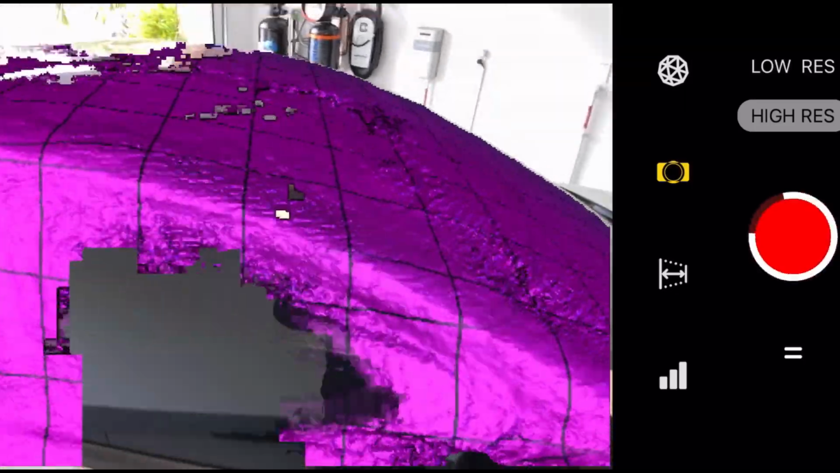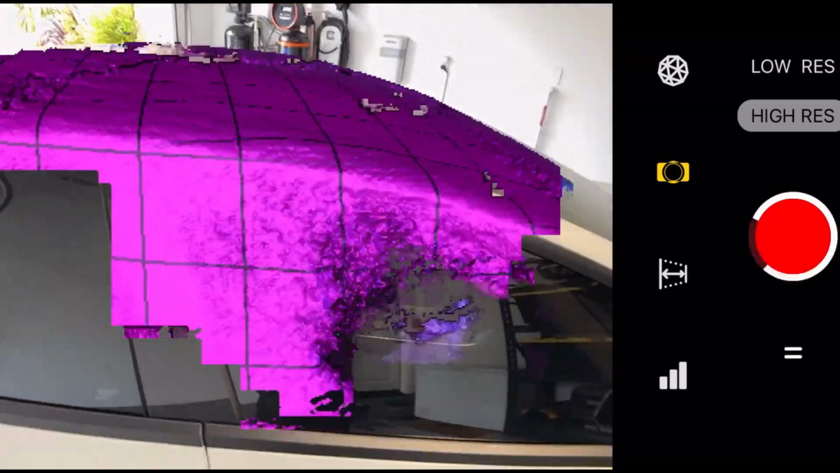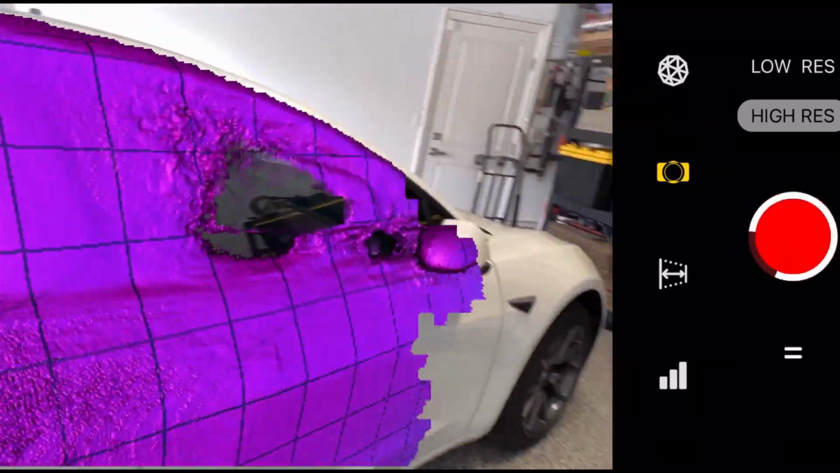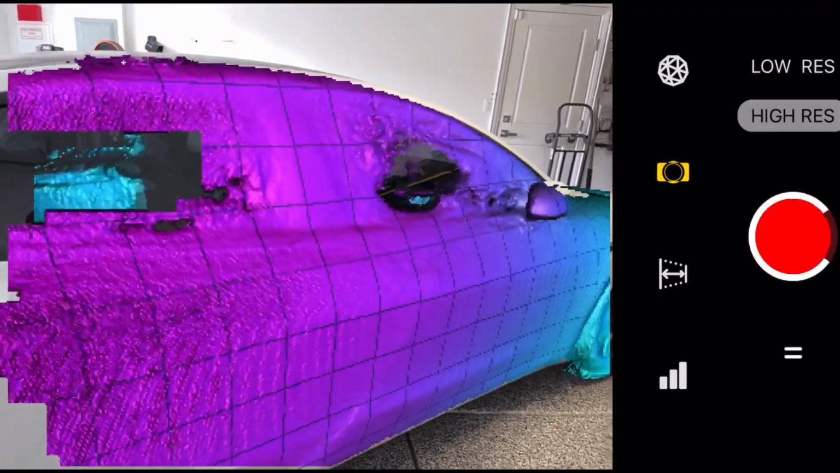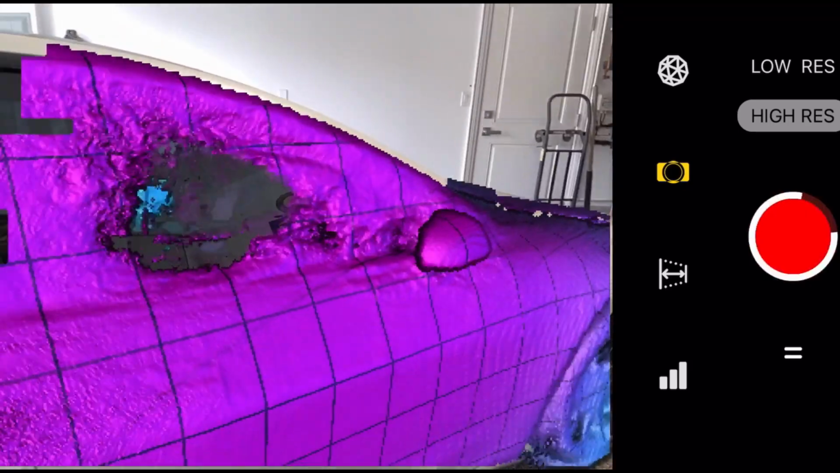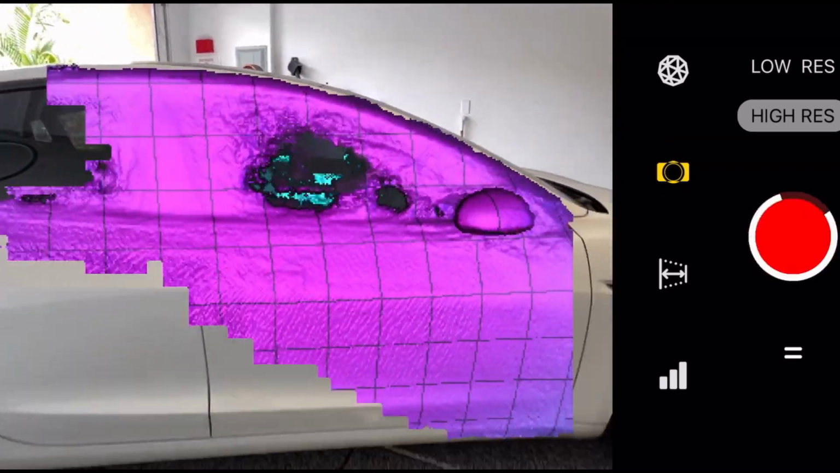Again, this is the first time we're testing this out, so I'm sure there are going to be other applications out there that will be able to make good use of this function. I think it's pretty cool that you're able to measure your vehicle now with more accuracy.